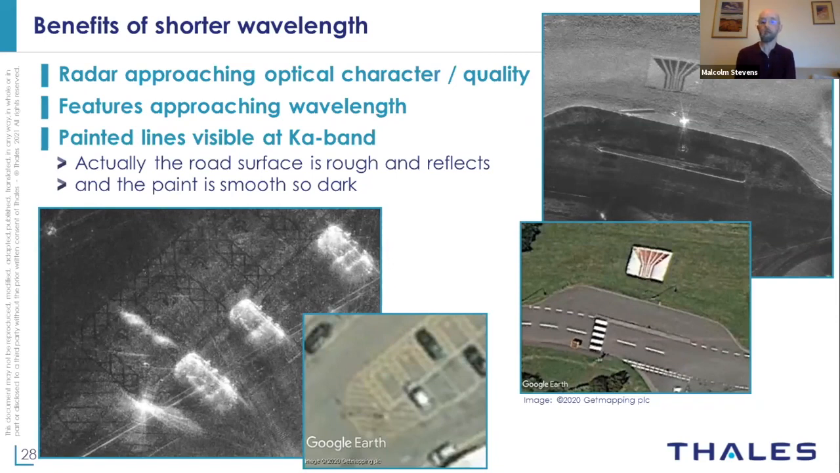And so when you put a smooth surface like paint on that, you see a difference in the reflectivity. You see stronger reflections from the tarmac or the concrete than you do from the paint. That allows us to see things like the painted markings, in this case on the car park.